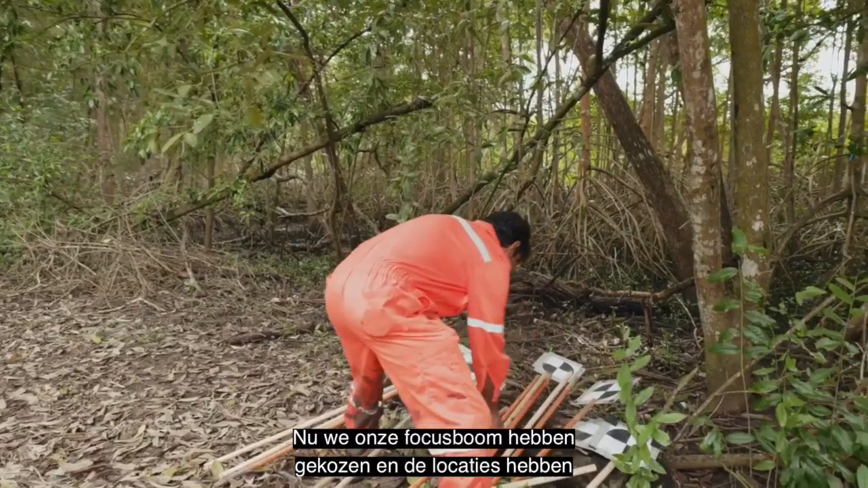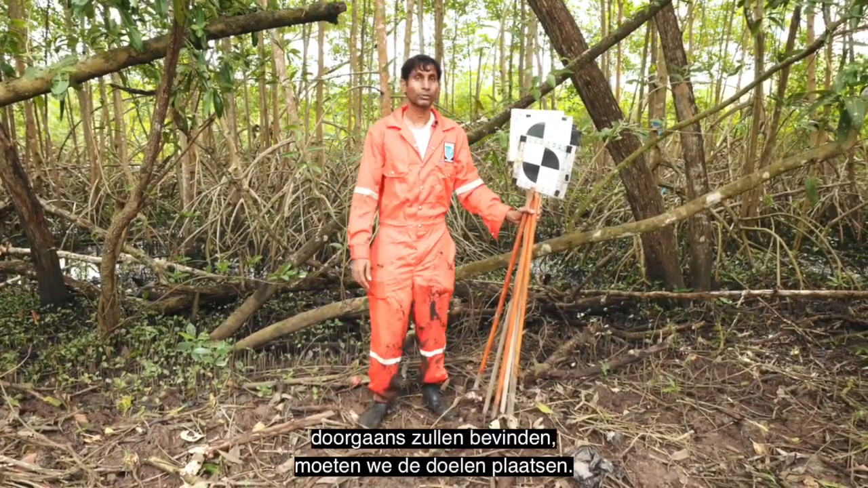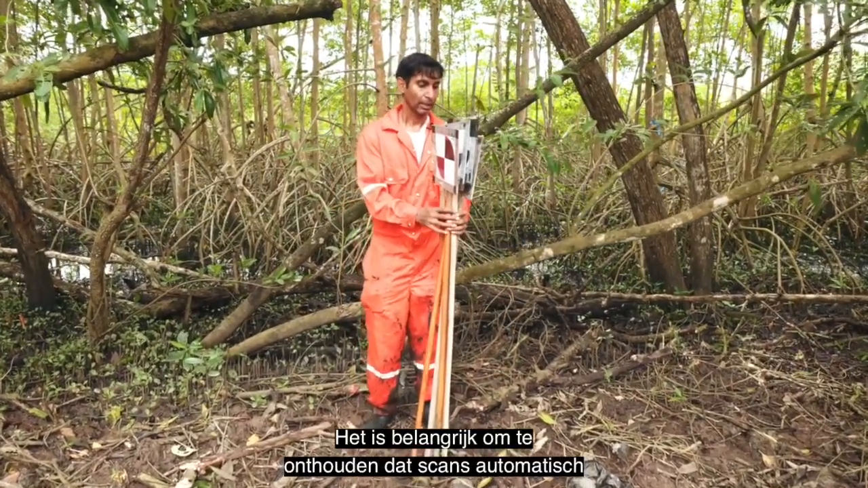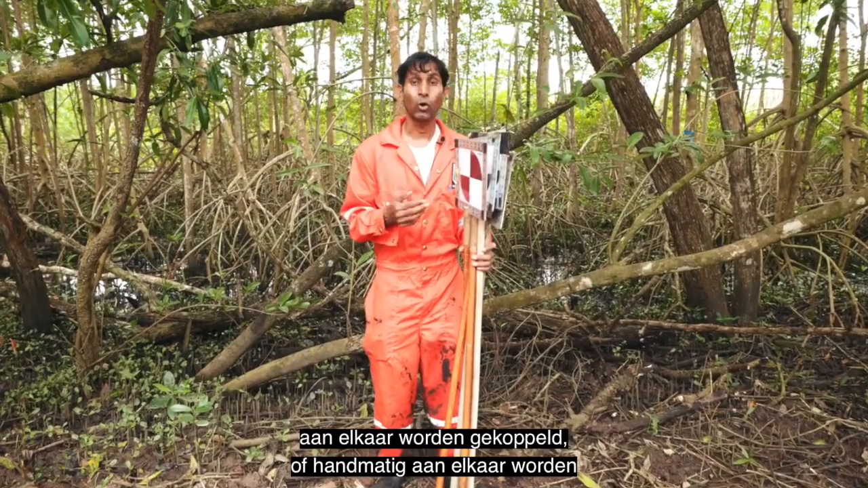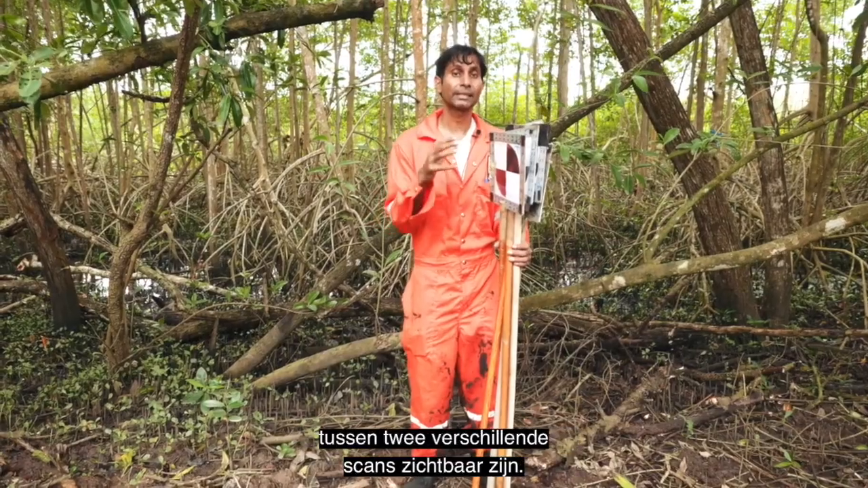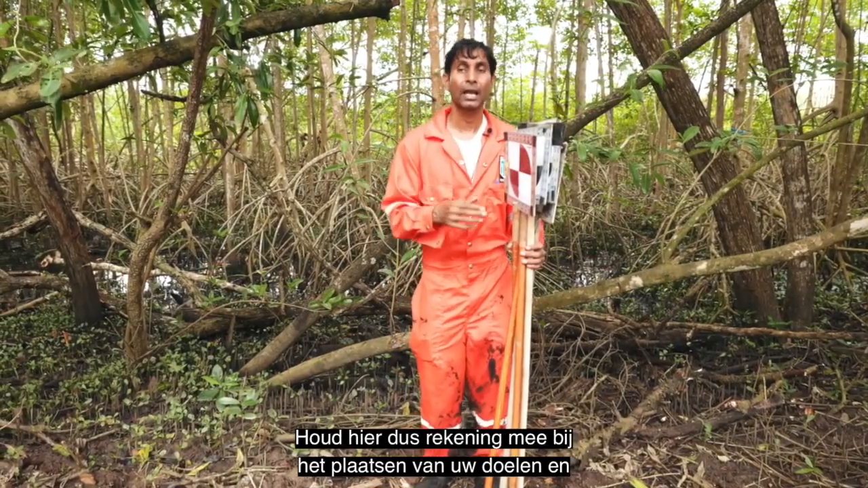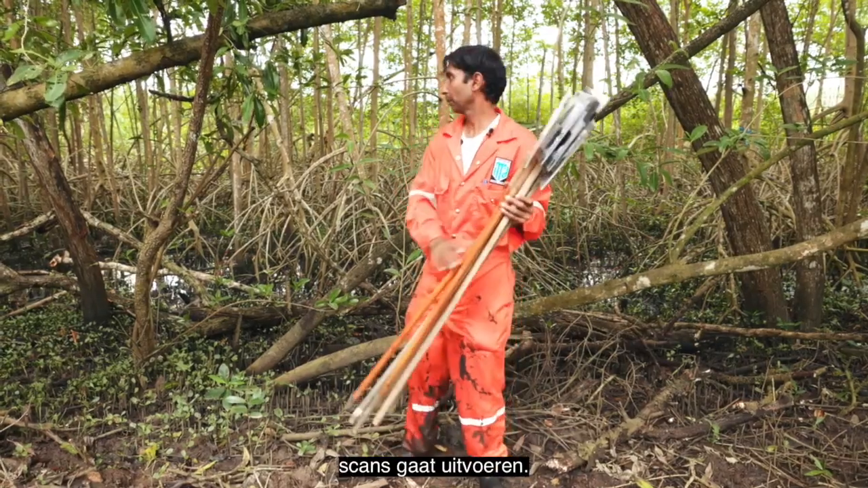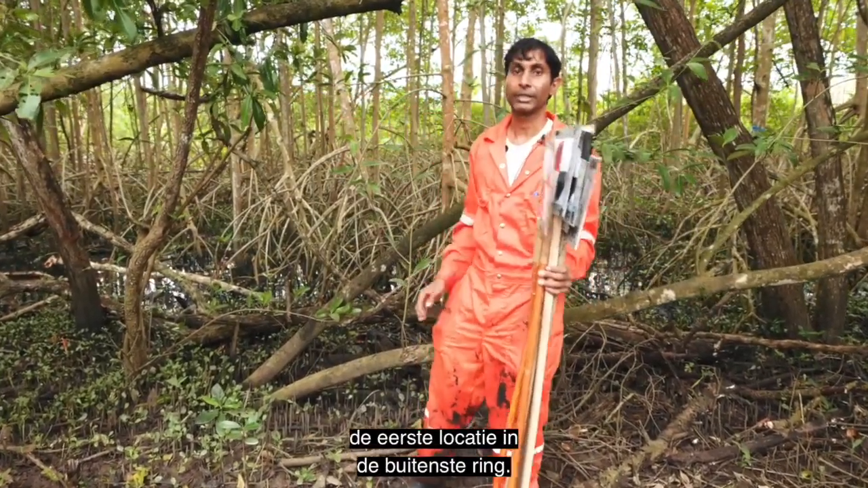So now that we have selected our focus tree and we've selected the locations where we generally know our outer ring scans are going to go, we have to place the targets. Now, it's important to remember that scans are automatically linked together or manually linked together when you can see at least 3 coincident targets between 2 different scans. So you must bear that in mind when you're placing your targets and you're selecting the exact locations where you're going to be conducting scans. So we're going to place our targets for the scan that's off in that direction, for the first outer ring location.